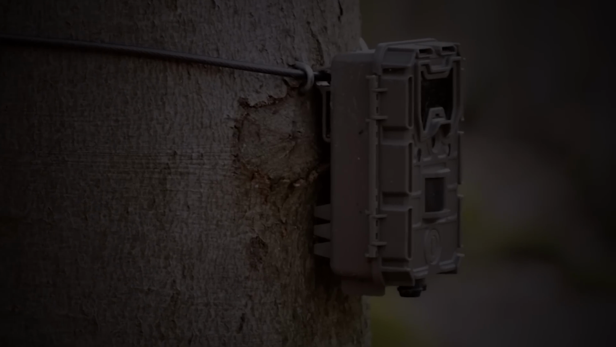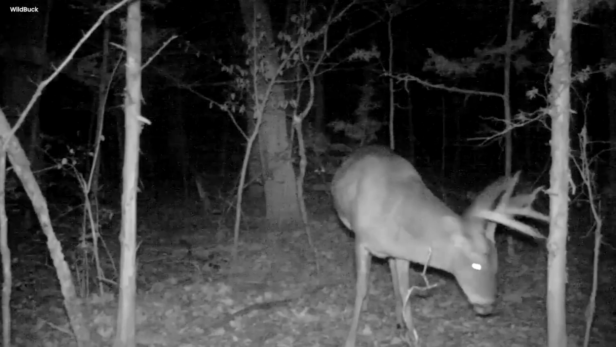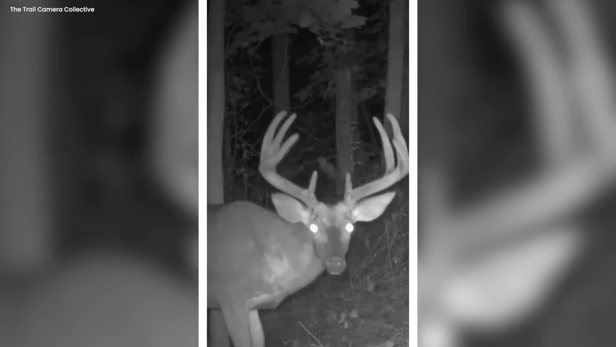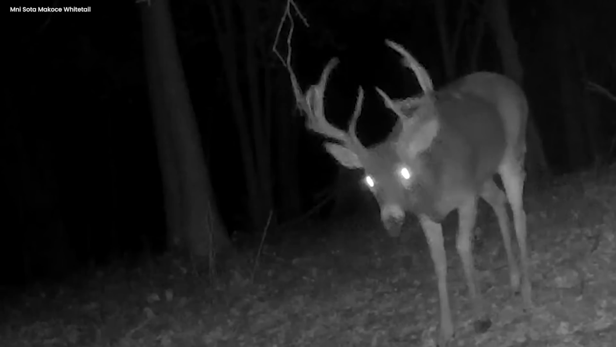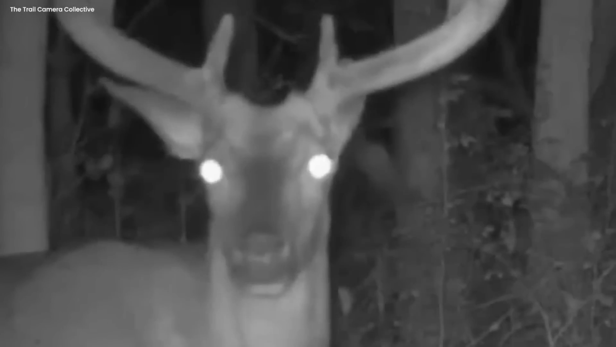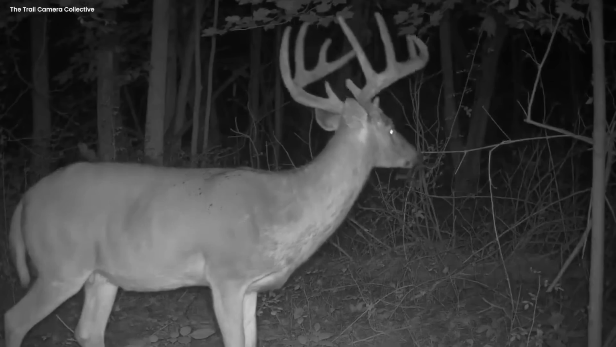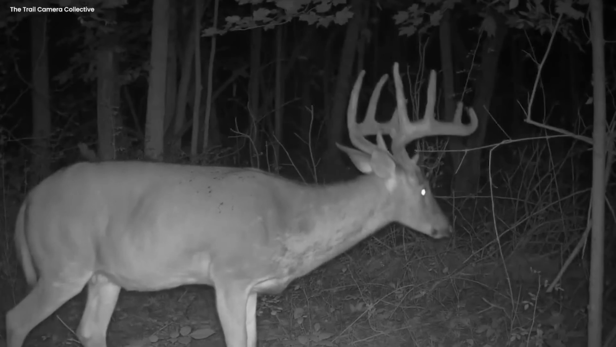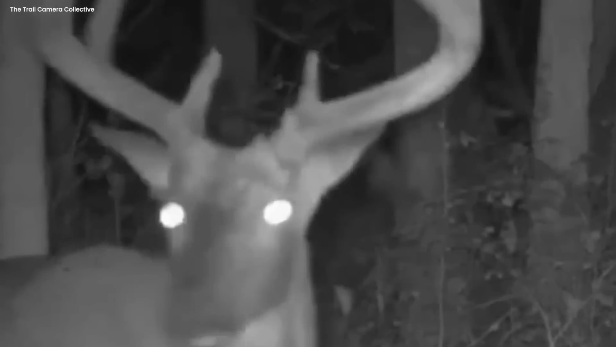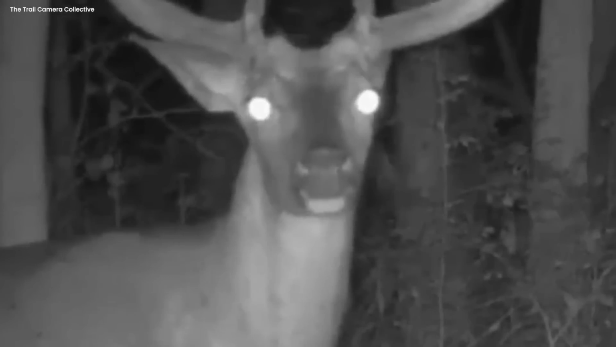Monster buck. Within the frames of this trail camera video, a truly impressive buck emerges from the depths of the bushes, standing prominently before the camera lens. What sets this encounter apart is the buck's eyes, which radiate an otherworldly glow, locking onto the camera with an intense stare. The scene unfolds as a captivating spectacle, showcasing not only the grandeur of the deer, but also the mysterious luminescence of its eyes.